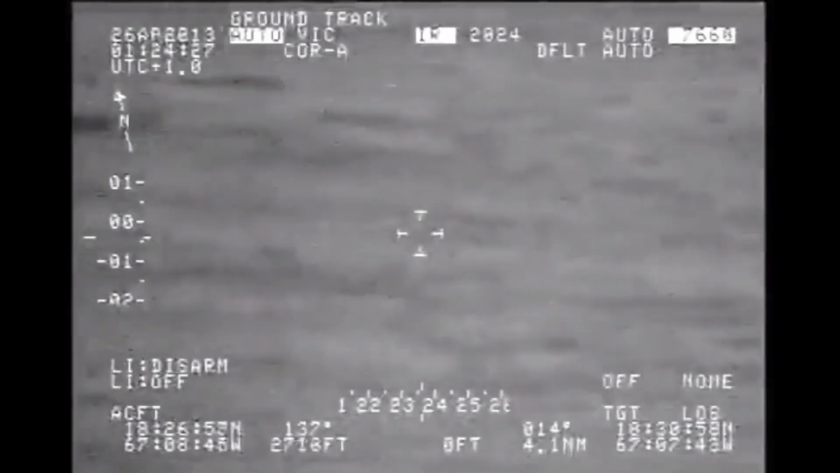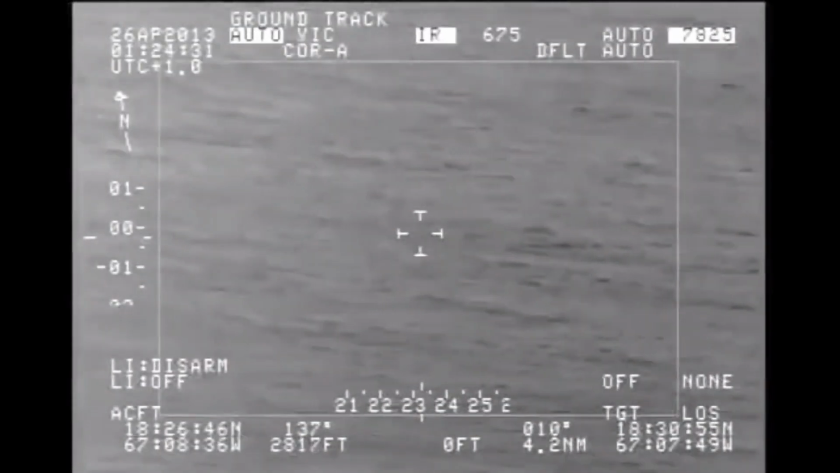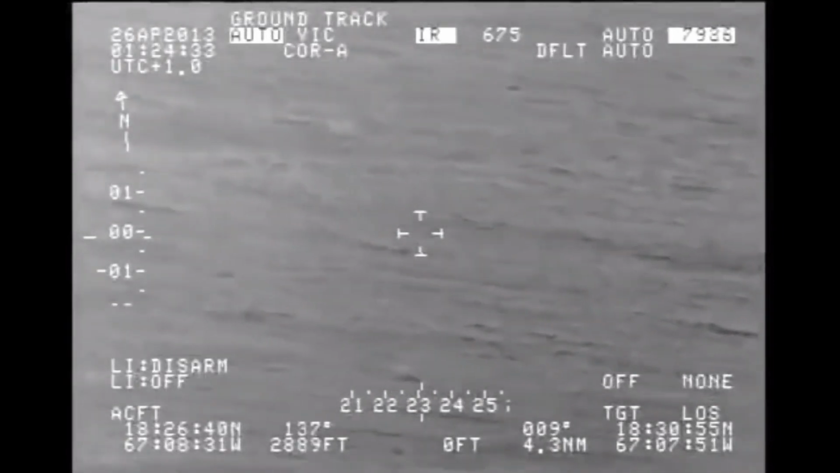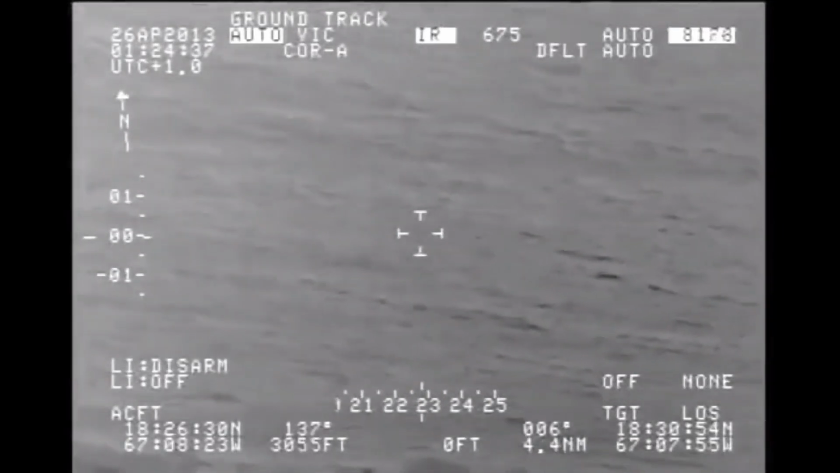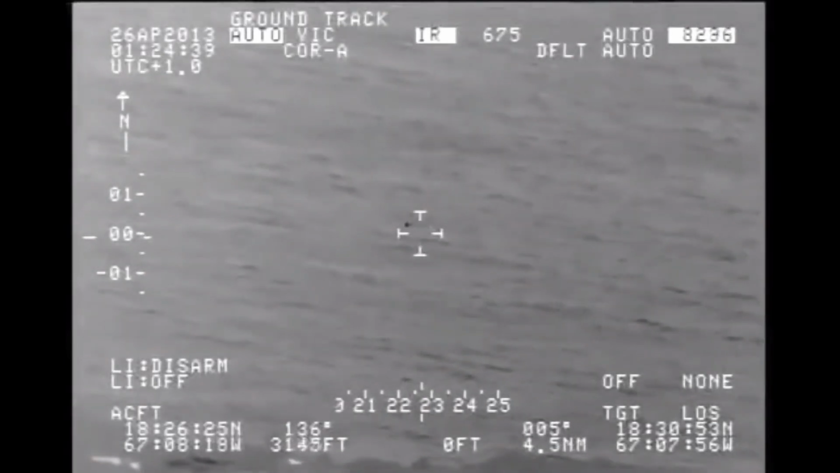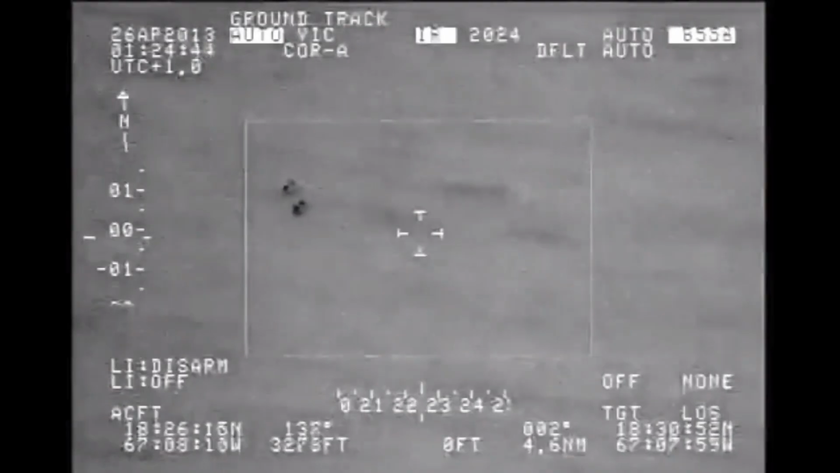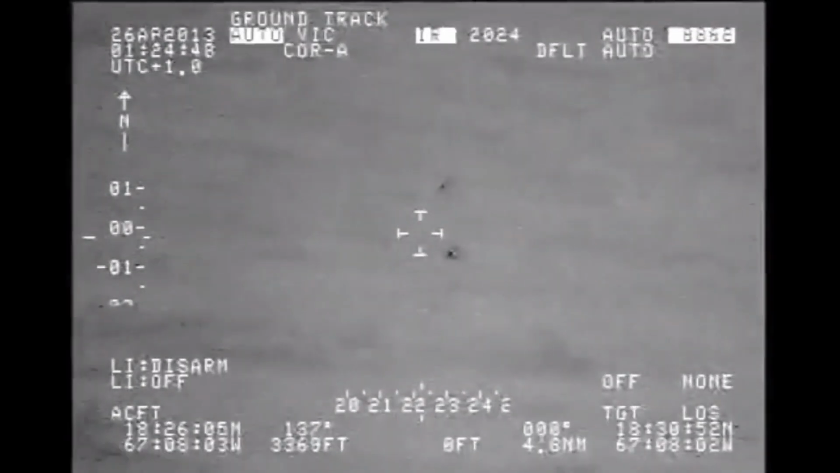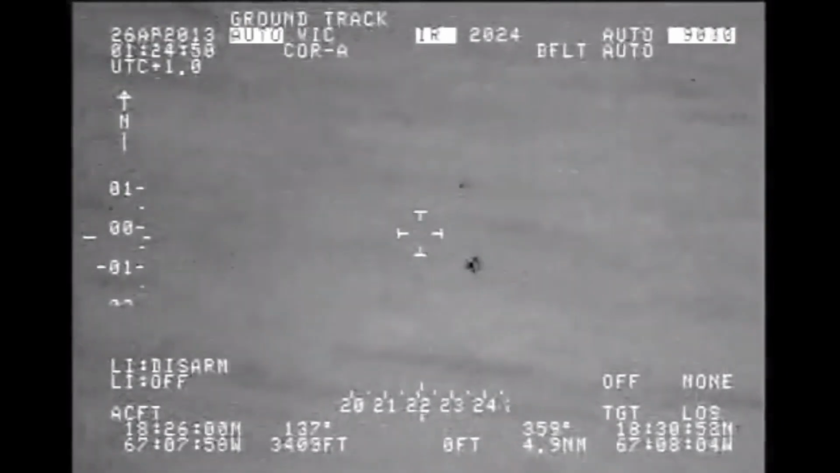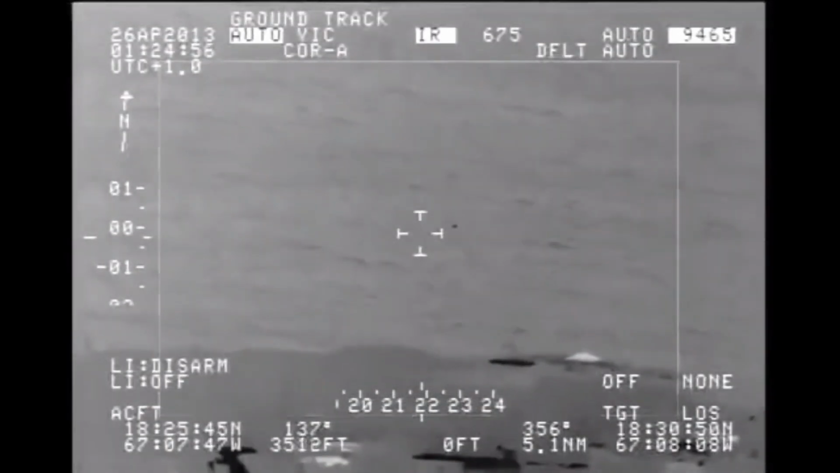Now at 4.1 nautical miles, the camera operator is struggling to keep pace with it, and indeed, struggling to see it. At 4.6 nautical miles, the camera is zoomed onto the target, where you can see a reflection on the ocean surface. This, in my opinion, highlights the intensity of brightness that the object must be shining at.